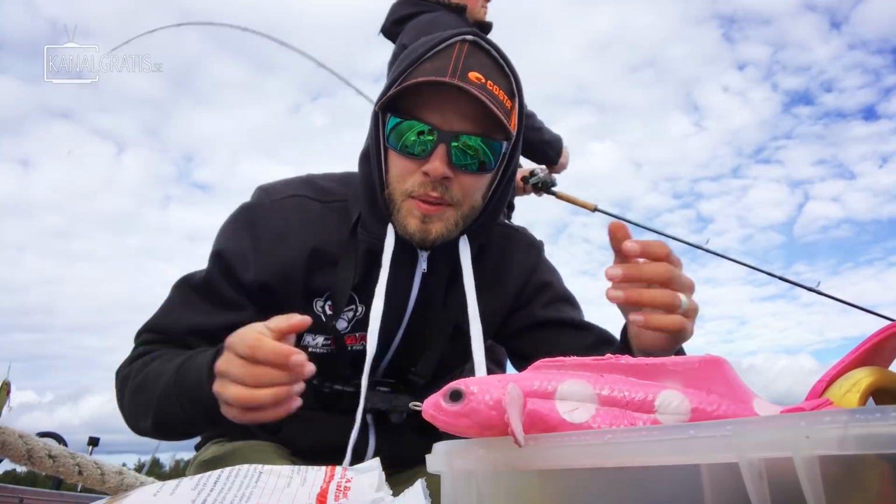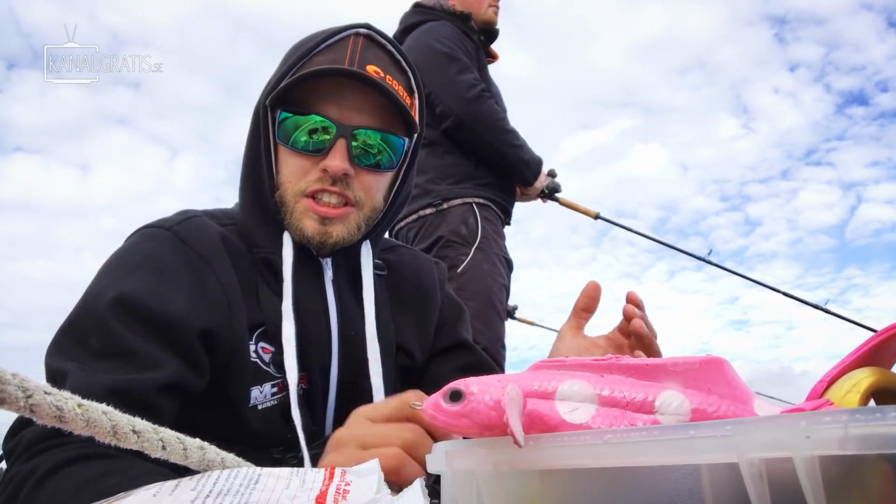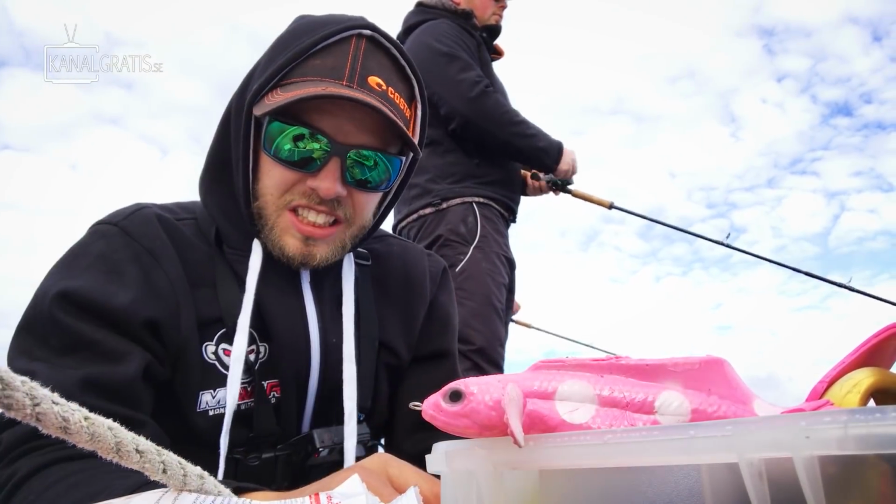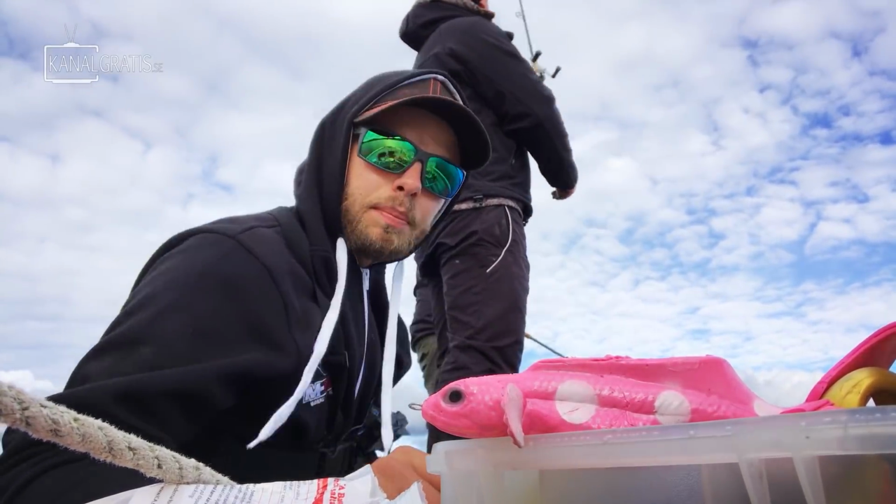Alright guys, afternoon update. We've been trying to catch some perch for a few hours. Haven't succeeded, haven't seen a single perch. We have caught a few small pike and no perch action happening. So we're gonna go back to pike. We're gonna try to catch a big one, and spend the last few hours here fishing some big lures.